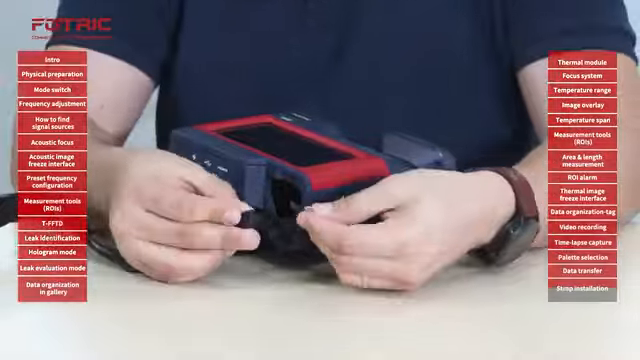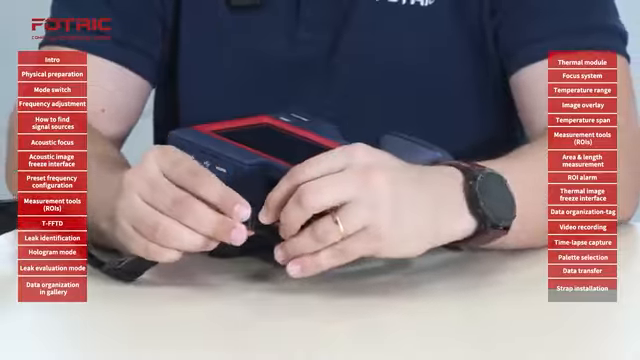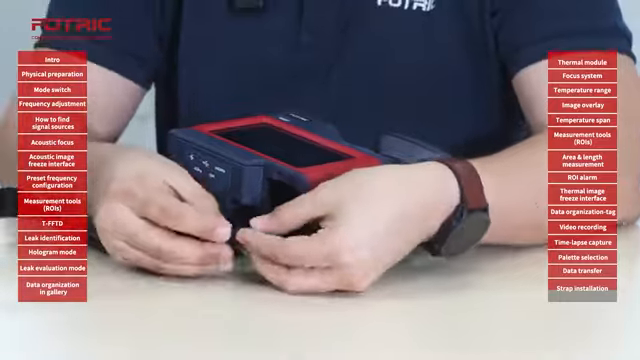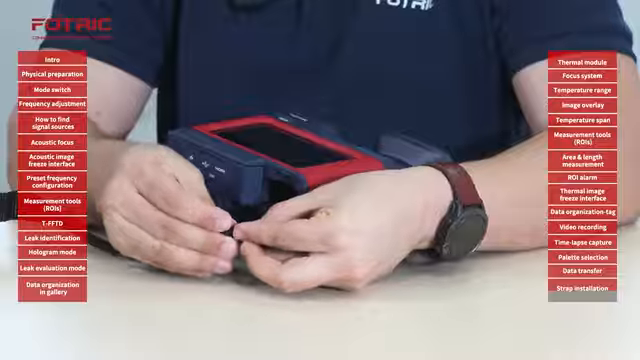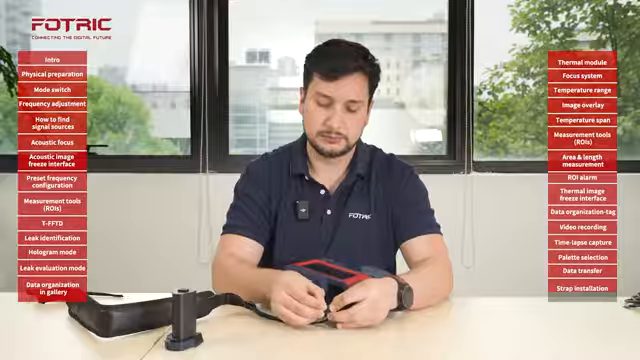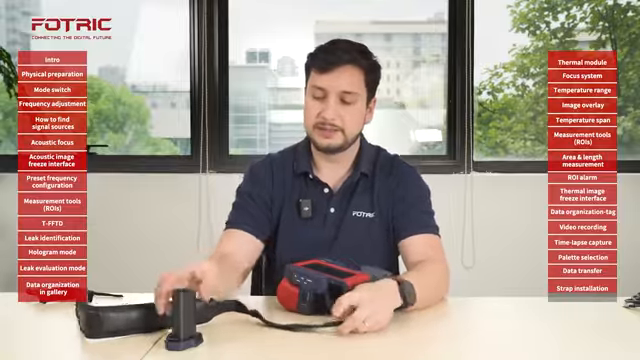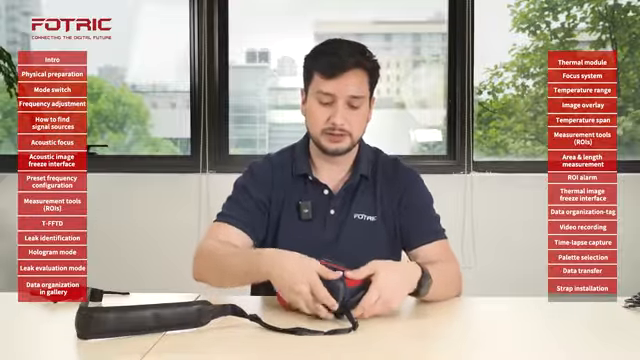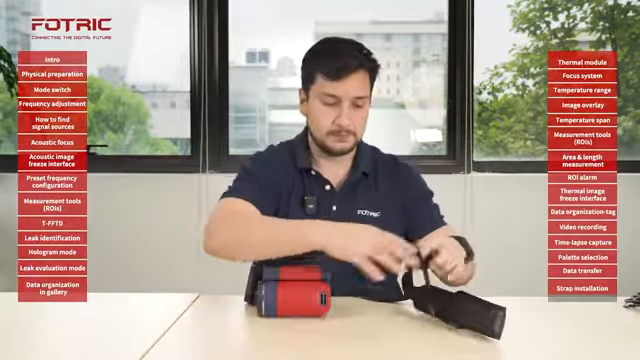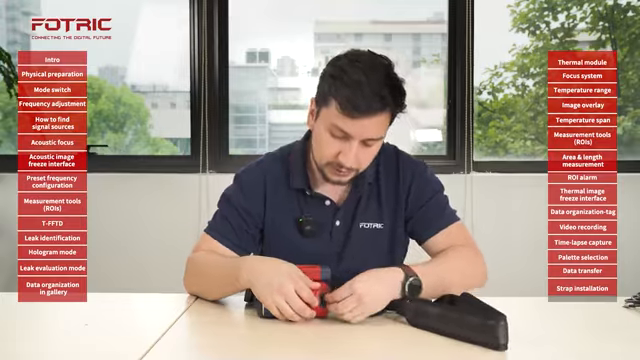I will make sure to bring this end over here, then under, and then bring it back so it is completely secure. Make it tight. And now the battery can come back to its position. For the other side, I will repeat the same operation, but here we will do it on this side.